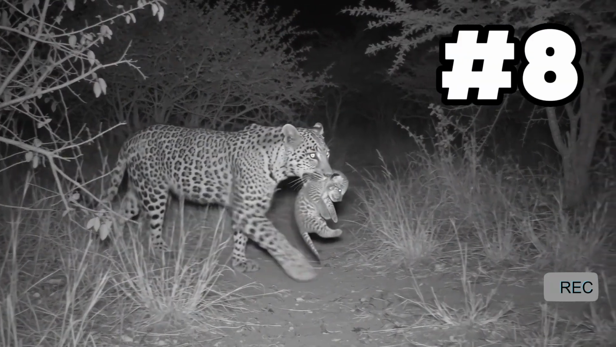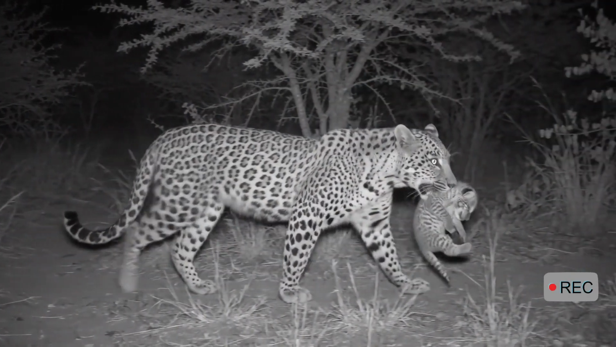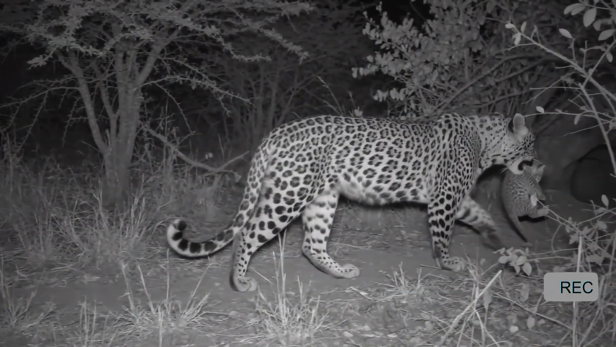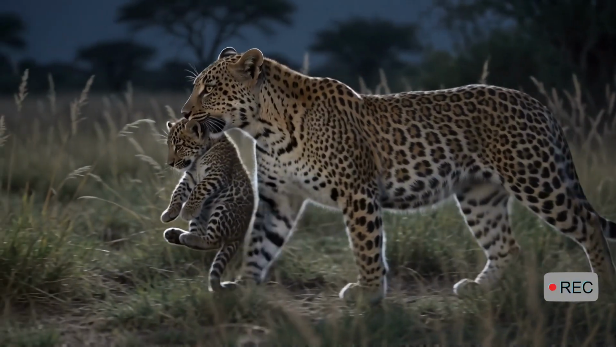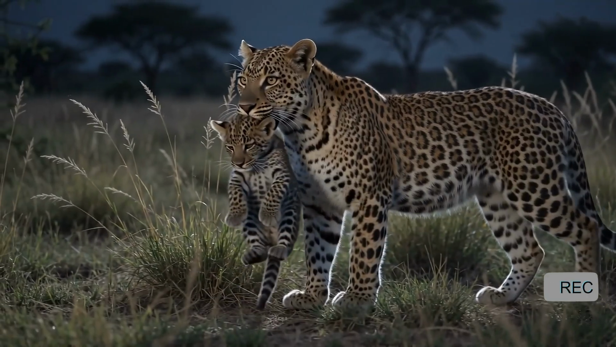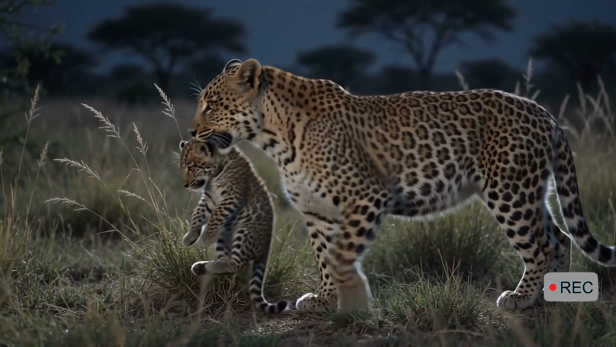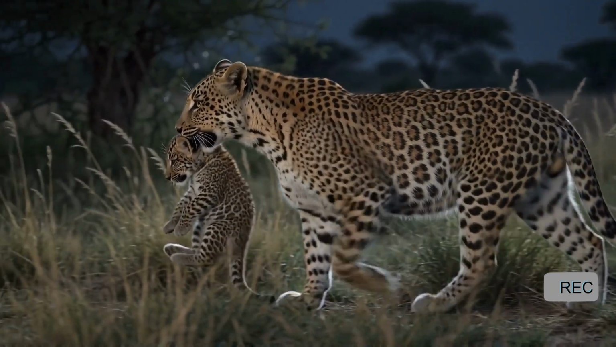At number 8, a mother leopard appears with something small held carefully between her jaws. It is one of her cubs. Leopard mothers sometimes move their young when a den is no longer safe. The journey is dangerous. She must avoid other predators, rival leopards, and any animal that could follow her scent back to the cubs. Her jaws are powerful enough to kill prey, yet she carries the cub without harming it. Moments later, she returns along the same trail, possibly preparing to move another cub.